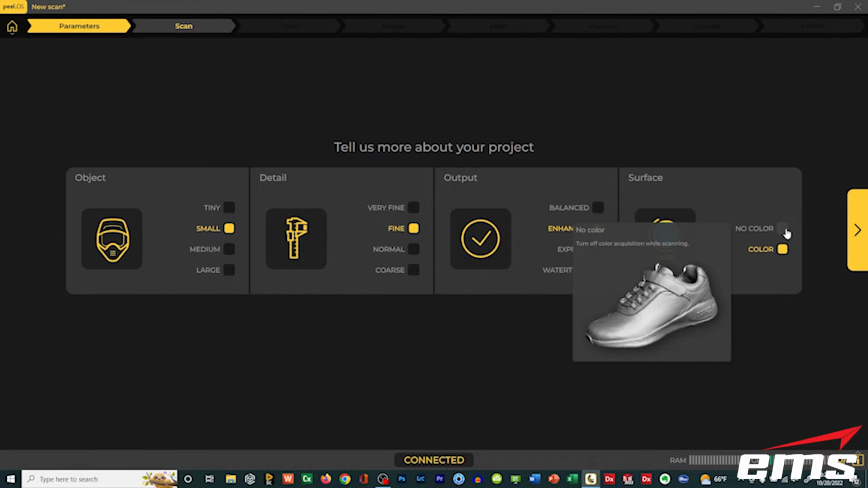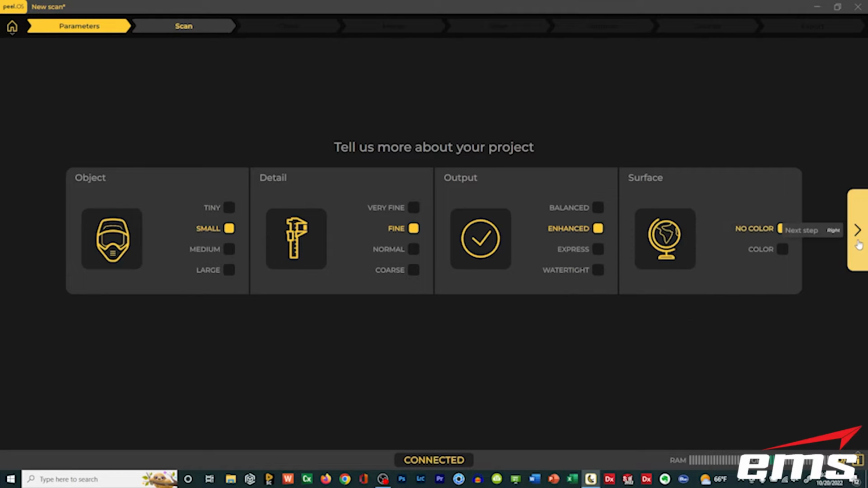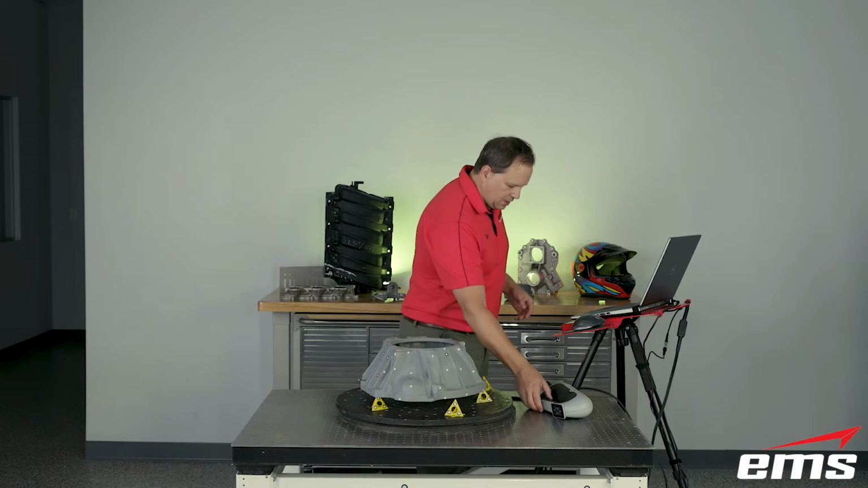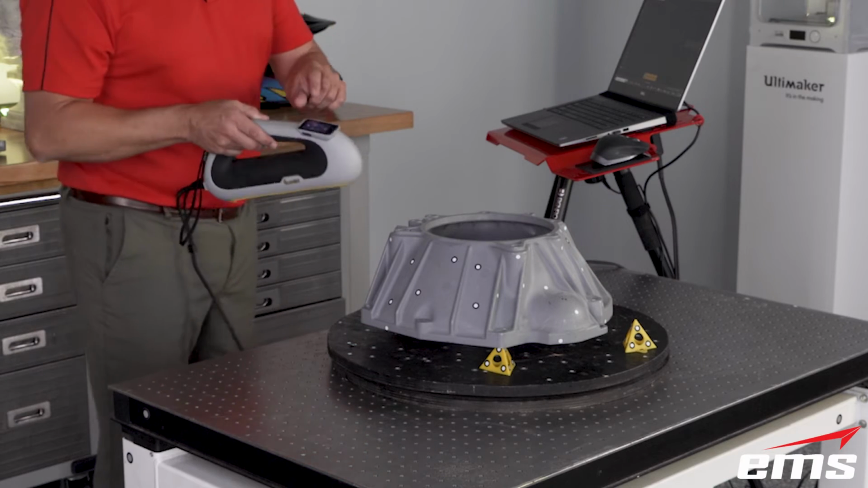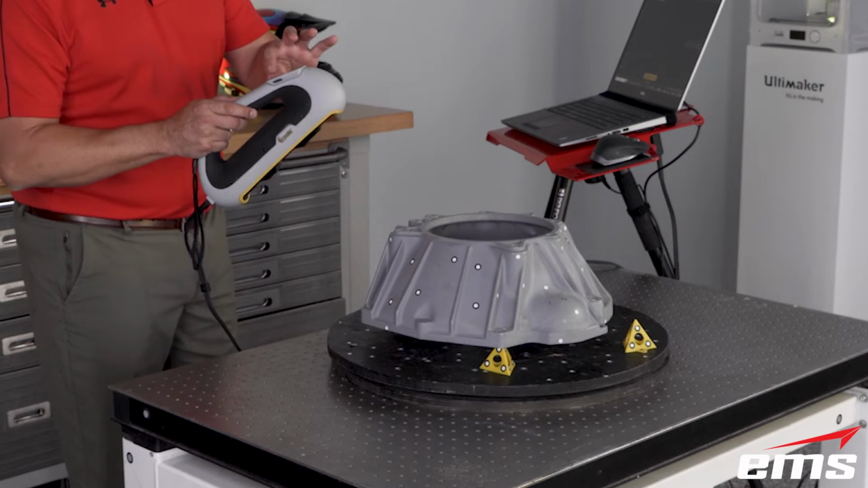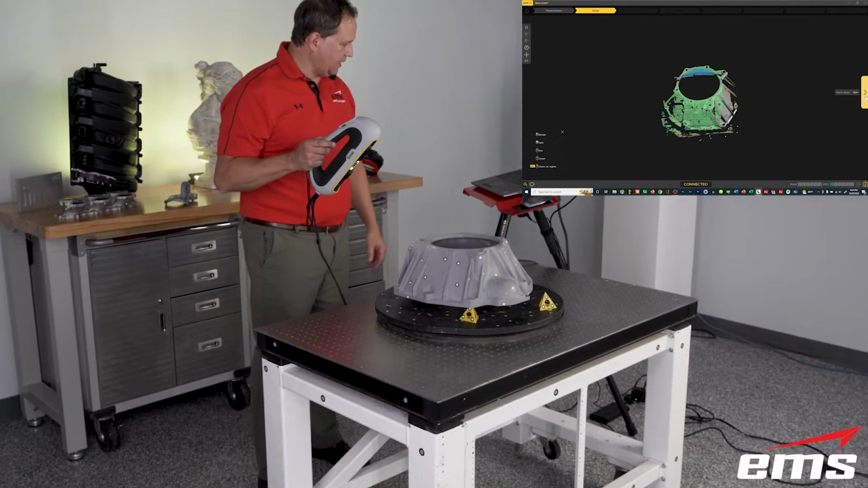And then do you want color or no color? I'm going to start with no color so we can get going here, okay? Then I just hit the next button, and we're actually ready to scan, okay? So we pick up our scanner. On our LCD panel, we just hit the play or start button, and we start scanning, okay?